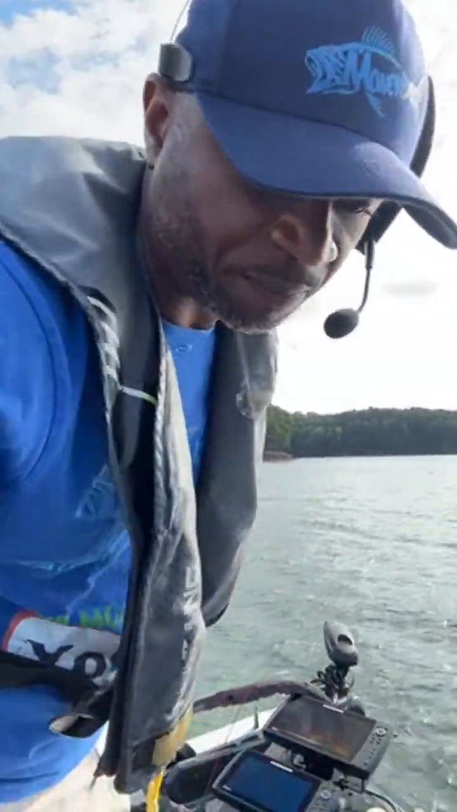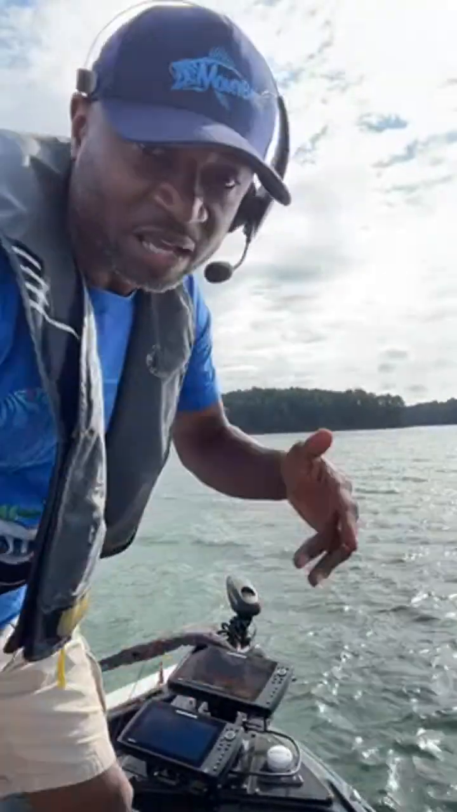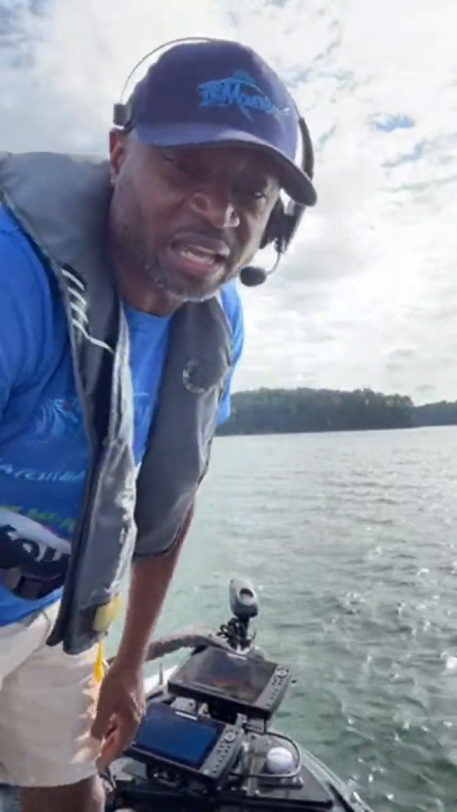So I'm gonna throw that top water out here and see if I can get those fish to come up. If not, then I'll throw a shaky head out there on that ledge and see if I can get those fish to hit on the bottom.